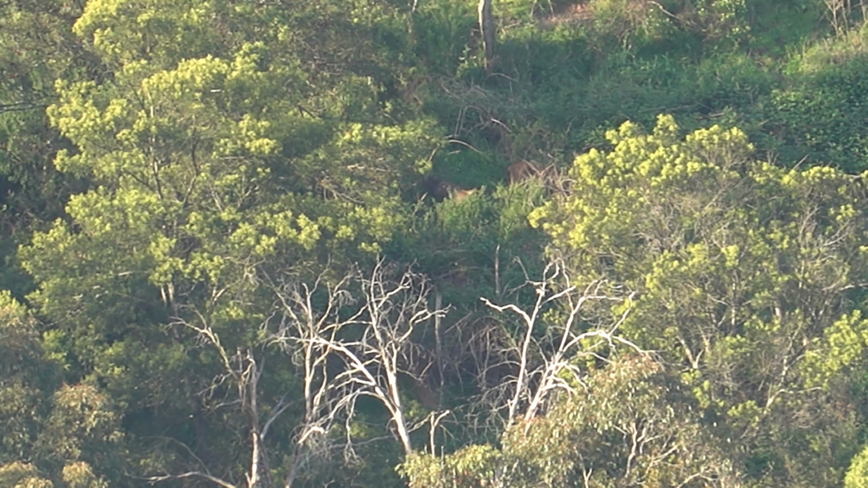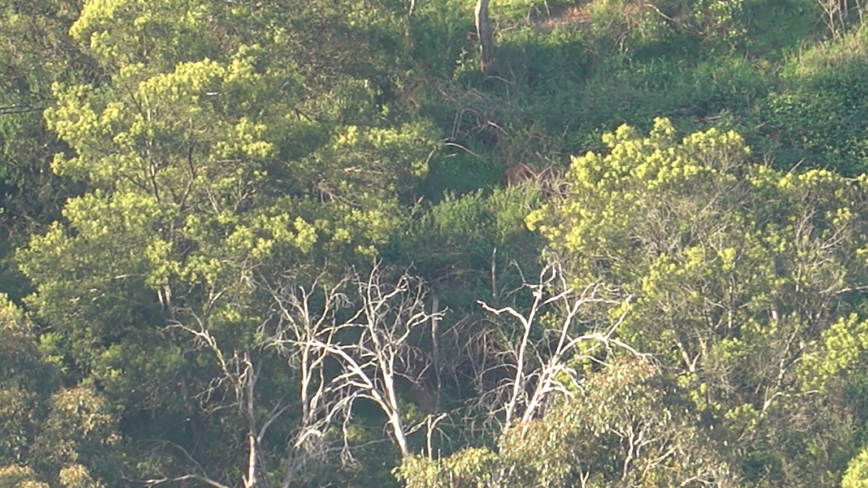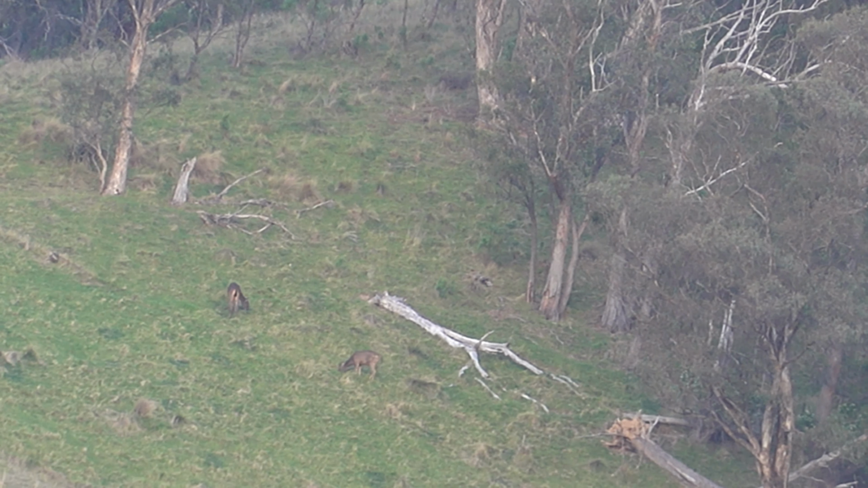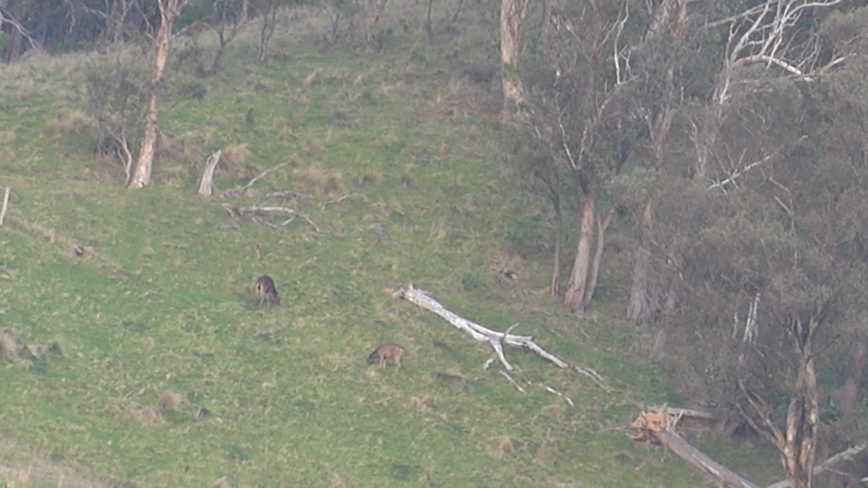Watching this hind and her young fawn for quite a while, about 680 metres, but not in a real great spot for a shot. Kept looking, spotted a few more here and there, but all way further away before we headed out for the night for some thermal hunting.